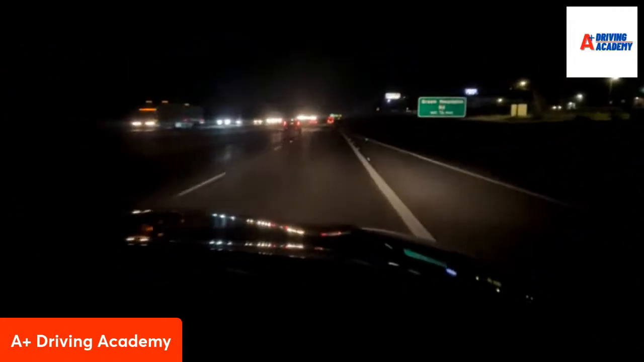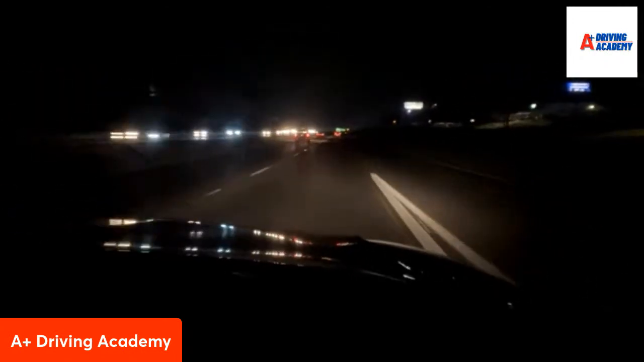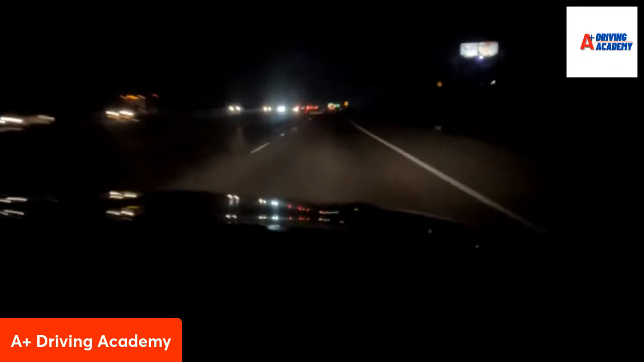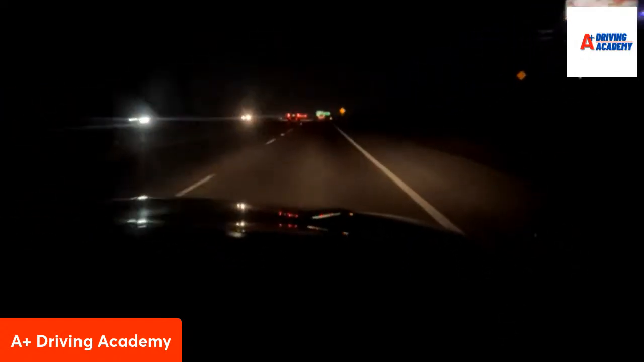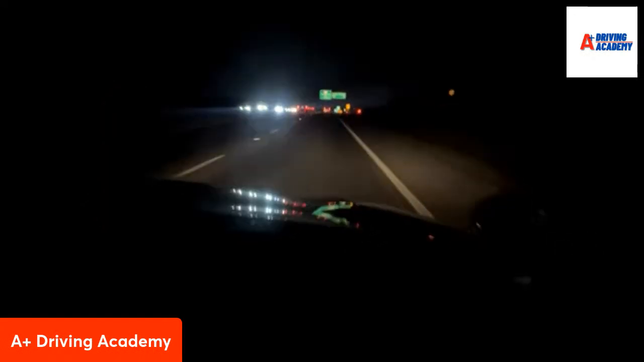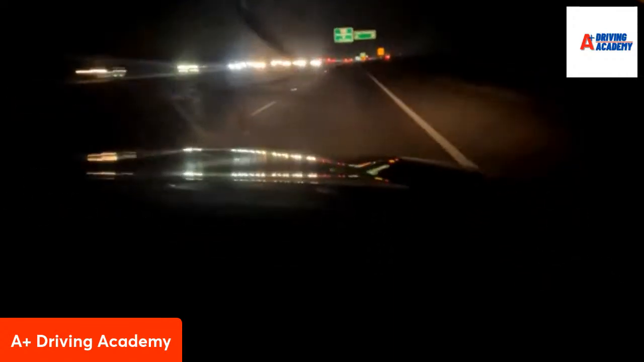All right, I'm not going to tell you when to exit. I'm just going to tell you what exit to take. We need to take Nacogdoches Road exit, okay? Just remember, when it comes to highway, the sooner you signal, the better, because it lets people behind you know what's going on.